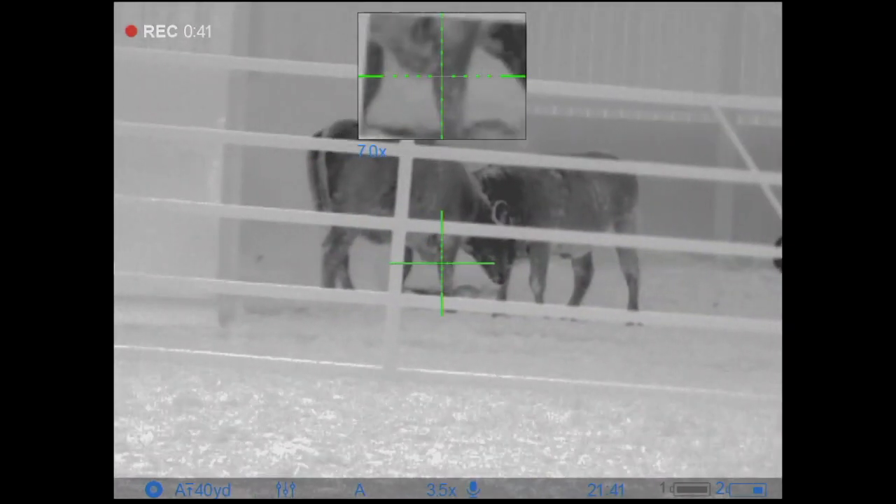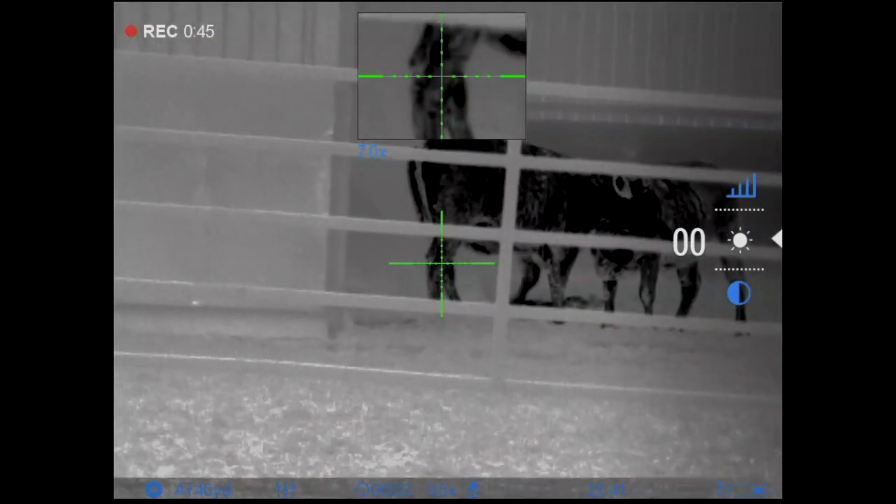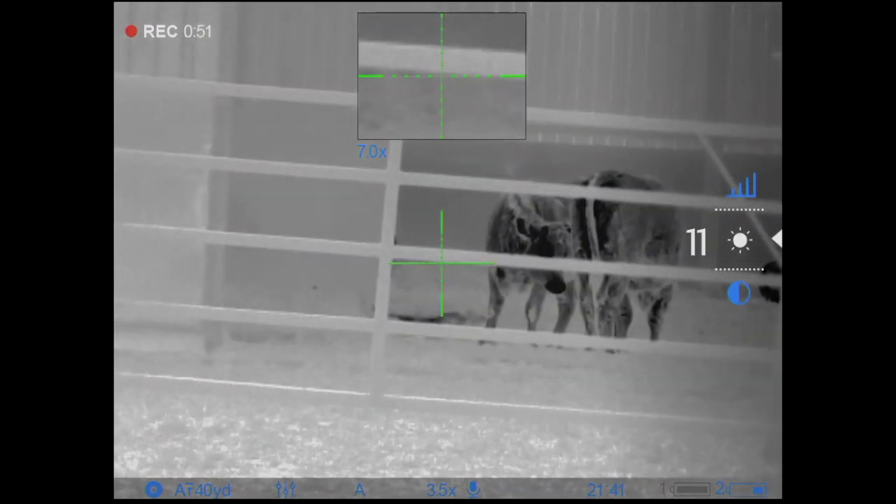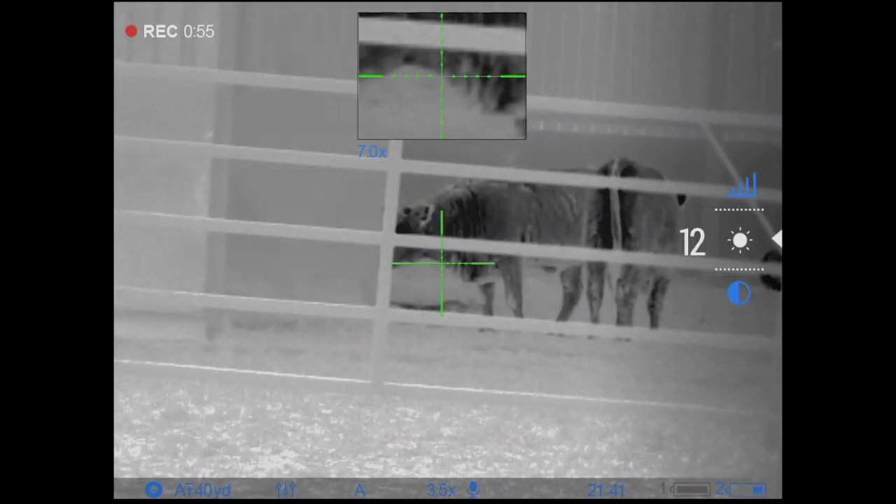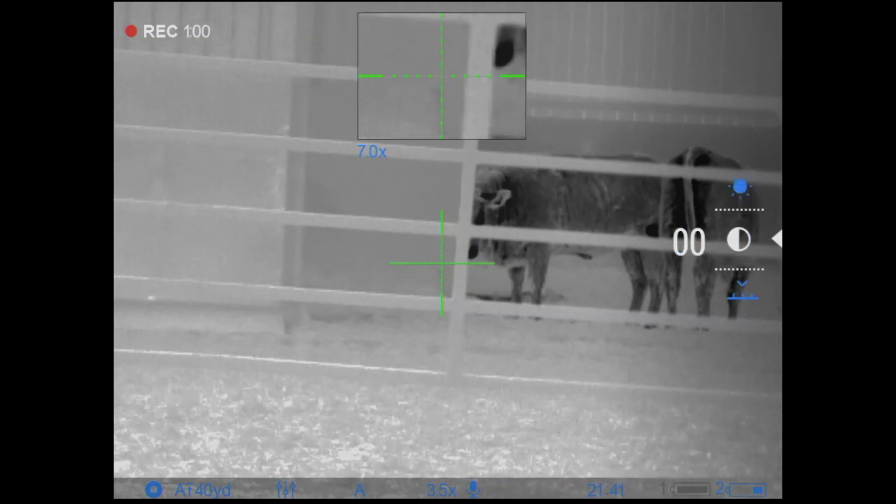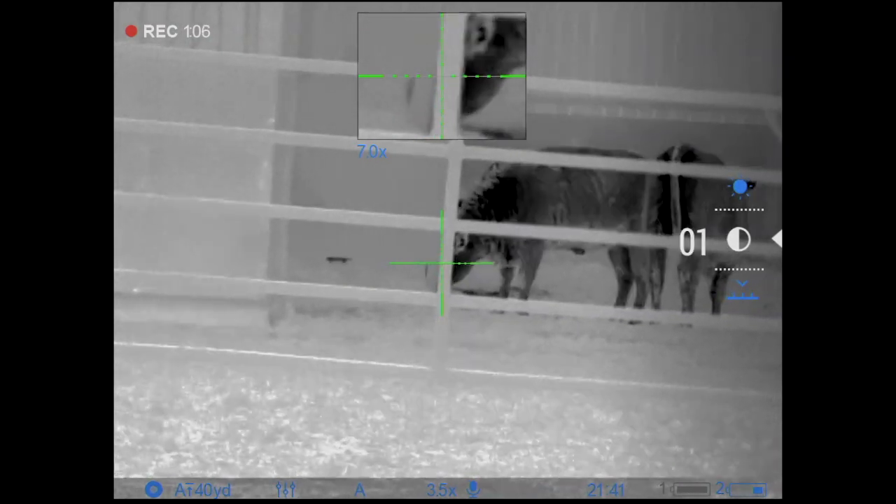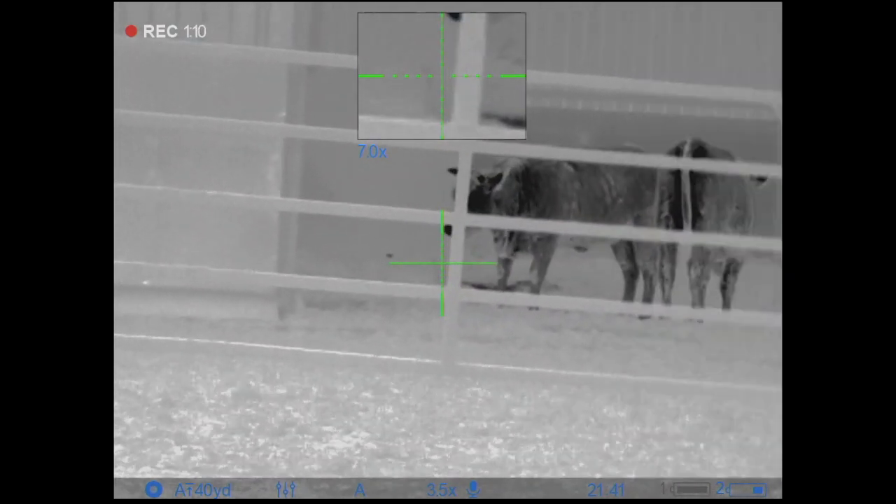So you can see there, two things affect it. If brightness is too low, you lack detail. Brightness, and you get to a point anywhere around 12, you've got your detail back. Contrast needs to be about 1, ideally 0, fully off.